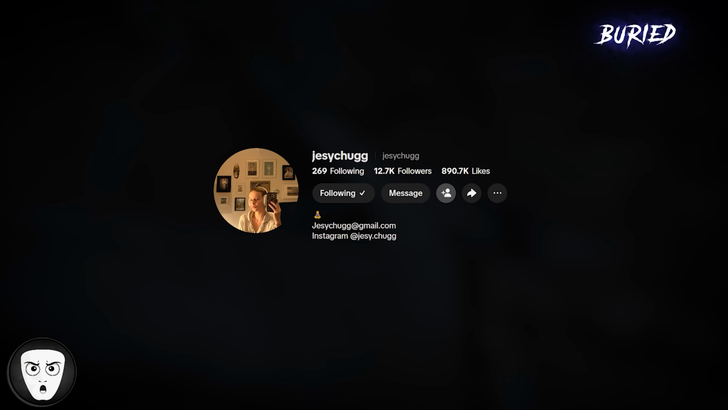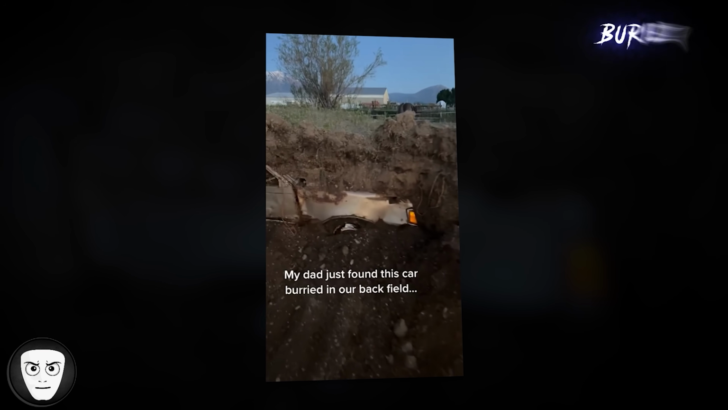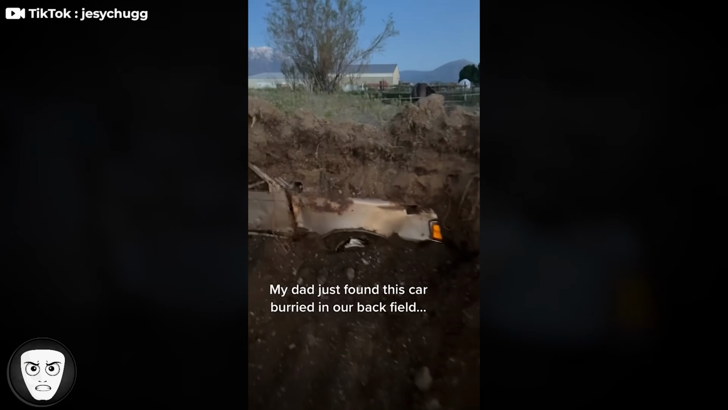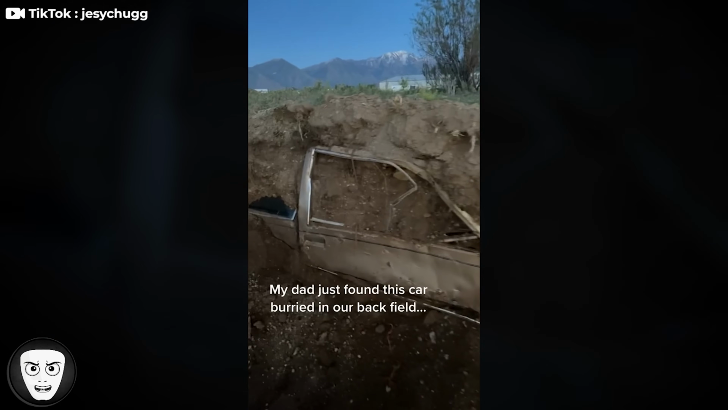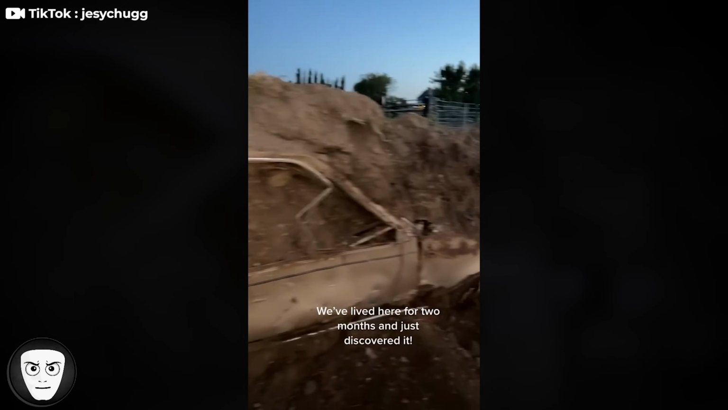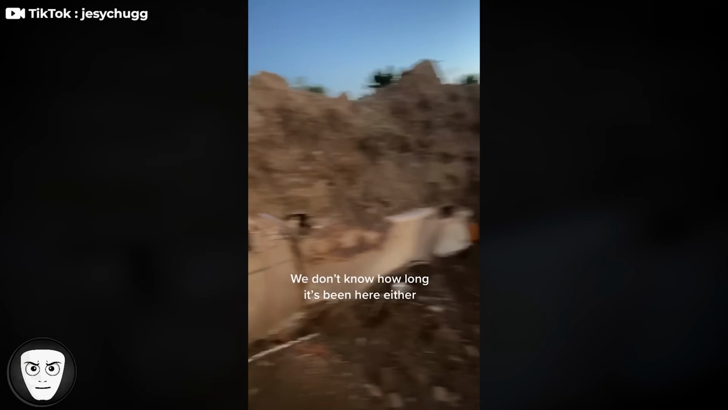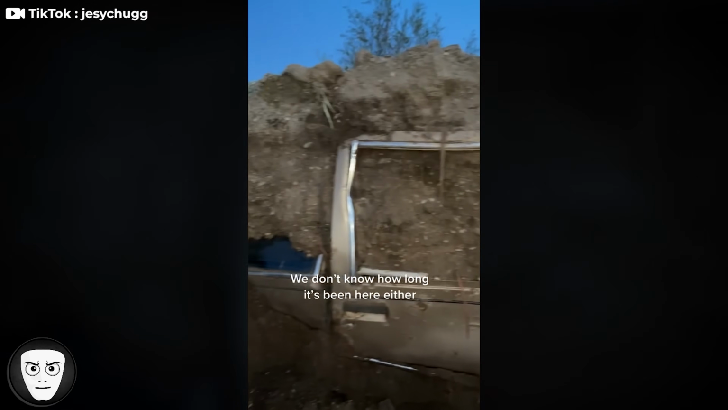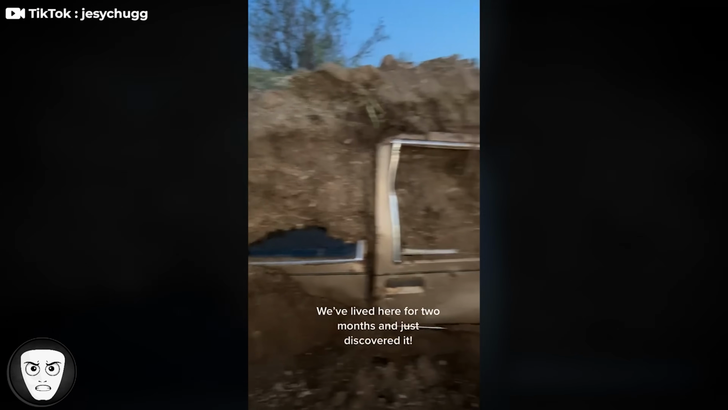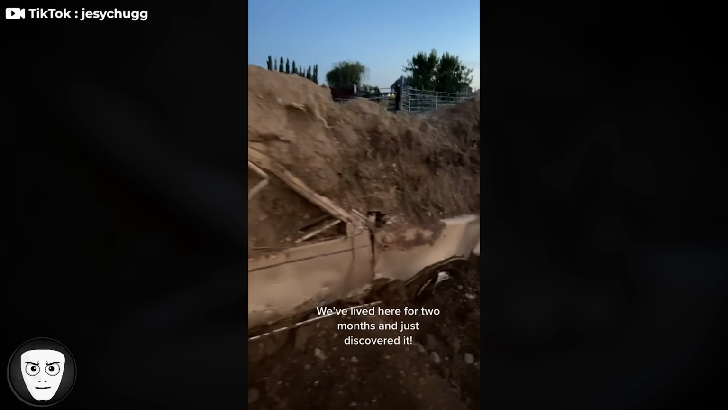TikTok user Jesse Chug shared a video after their dad made a strange discovery in their back field. Buried in the ground was a car. They had no idea how long it had been there, or what might still be inside. There were no clear markings, no obvious explanation. Some believe it could be something more serious, possibly hidden there intentionally. Others think it might just be an old abandoned vehicle, slowly buried over time by natural changes in the land. But finding something like that so close to home raises questions.